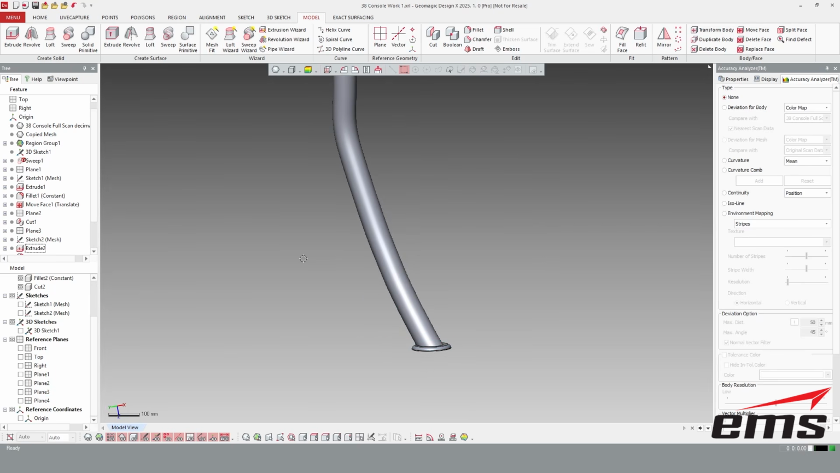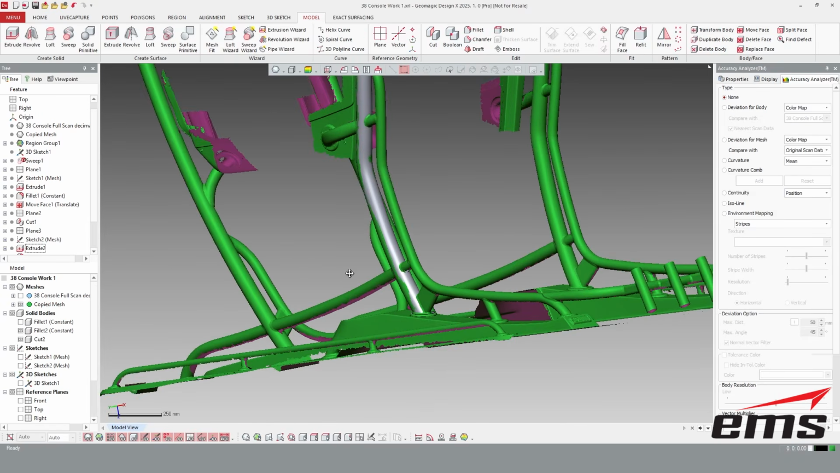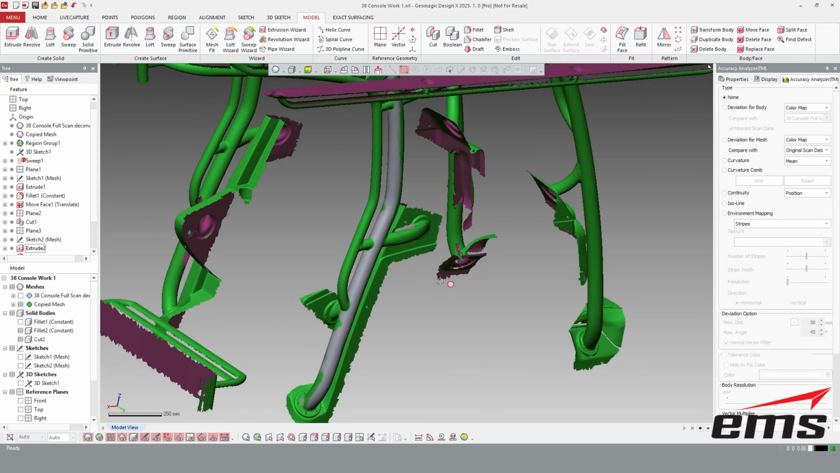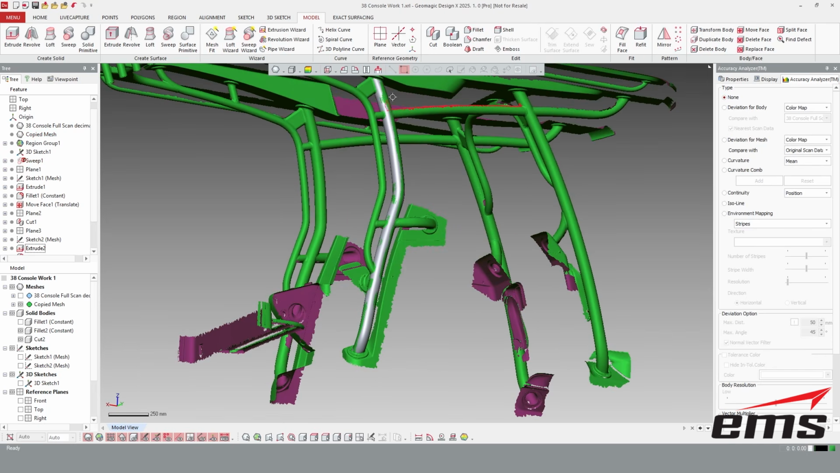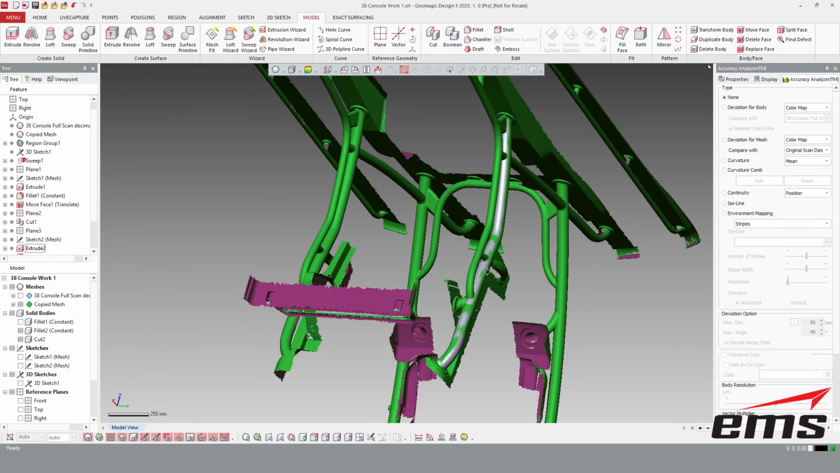So let's take a look at what we have now. So let's go back to our mesh. So we have one completed tube. And the beauty again of this is I don't have to sit here and try to figure out all these bends. It does it for me, okay? And I have control of that.